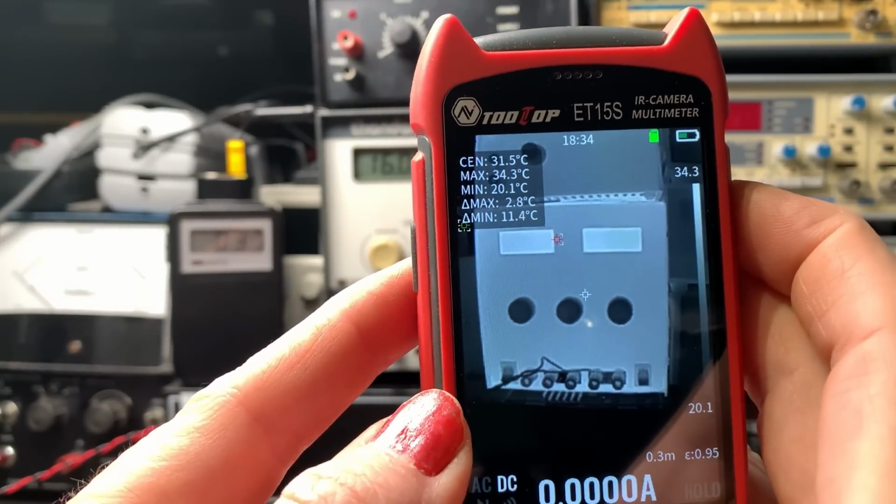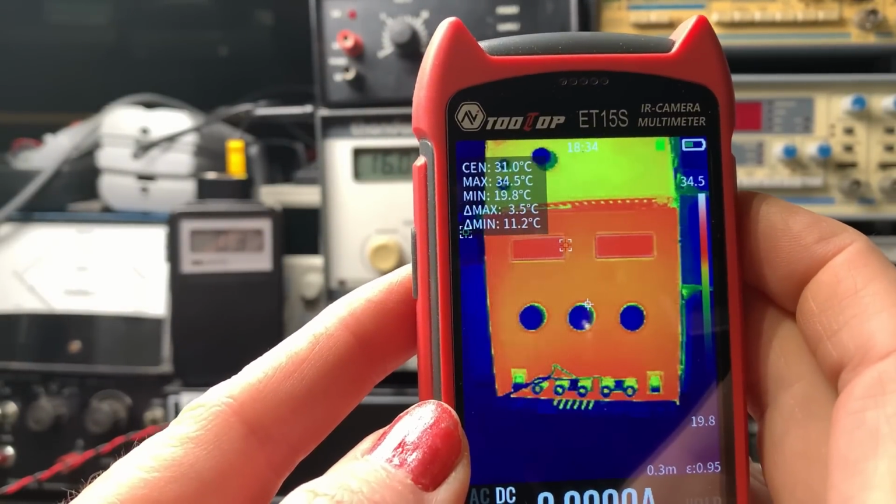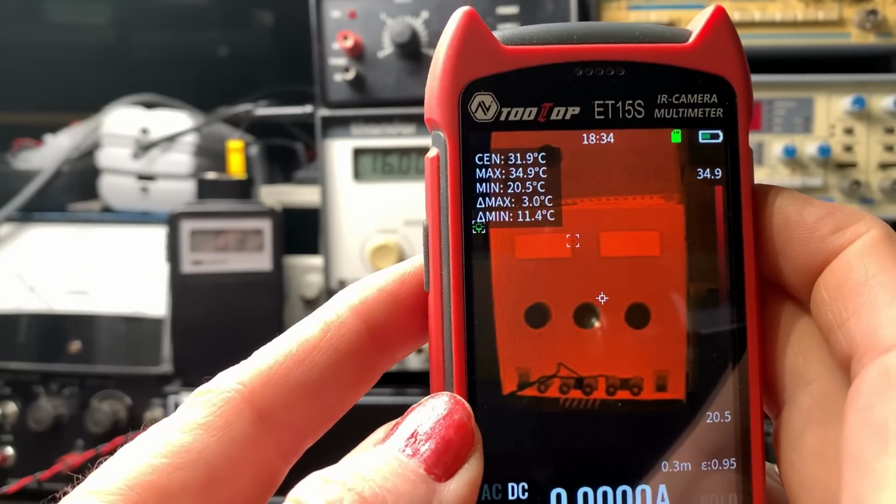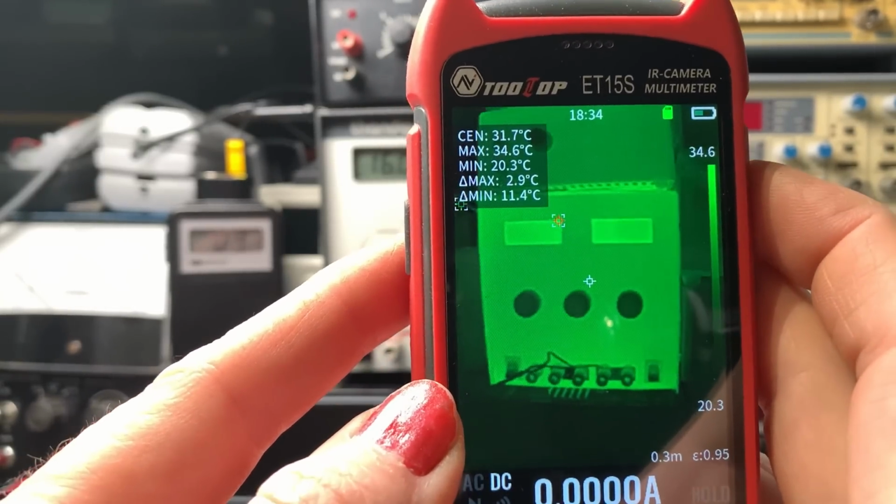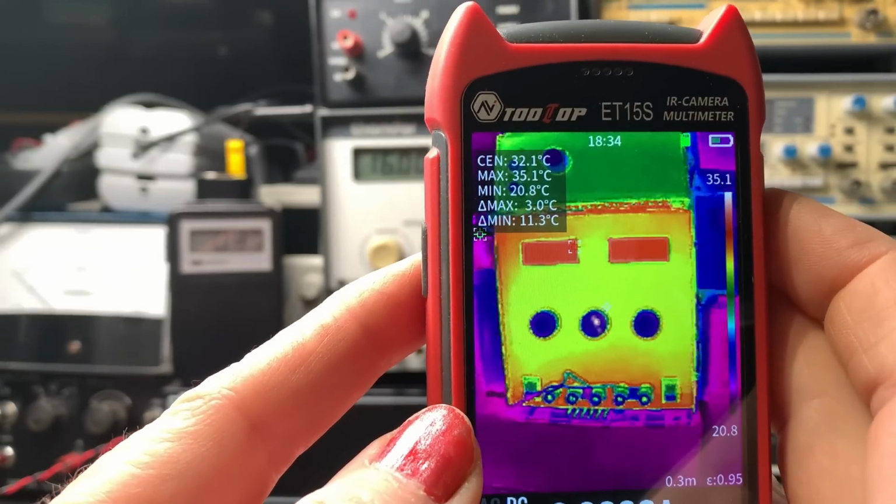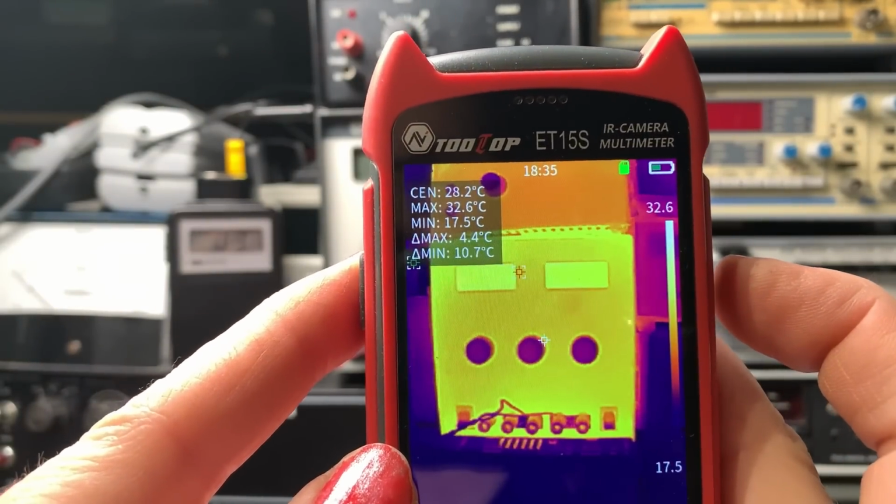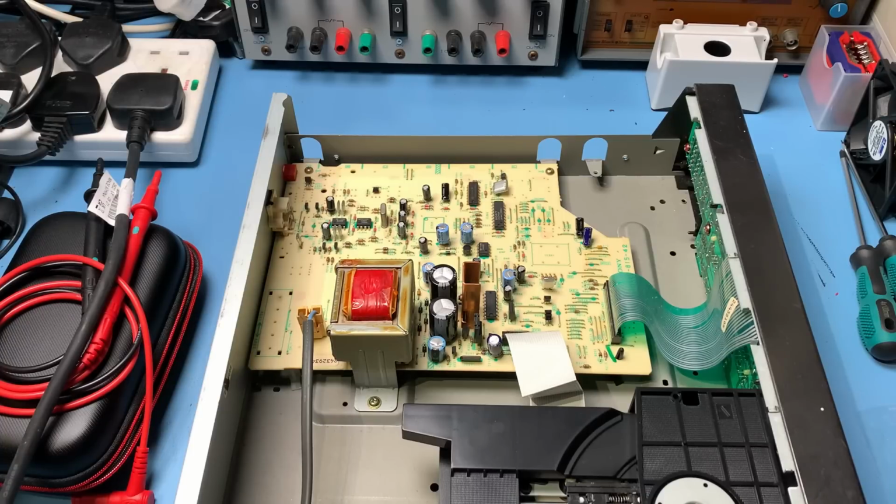Okay, so we've got inverted. Okay, so you've got quite the range there to choose between. There we go. Amazing. So I reckon this infrared camera is going to be super useful in fault finding.